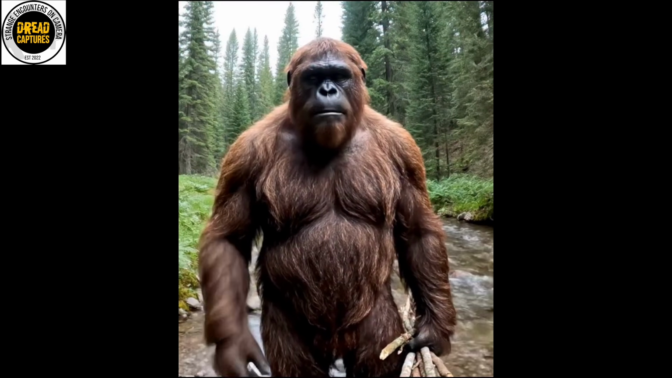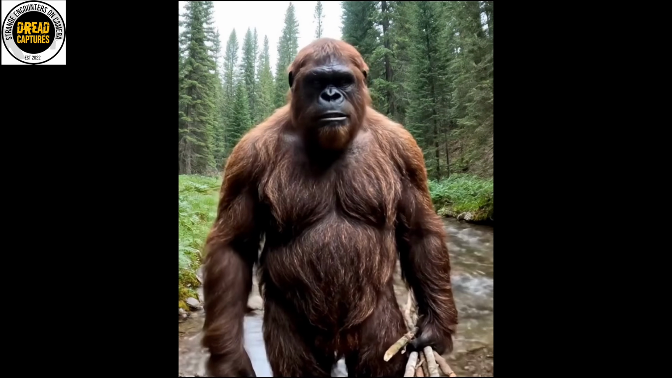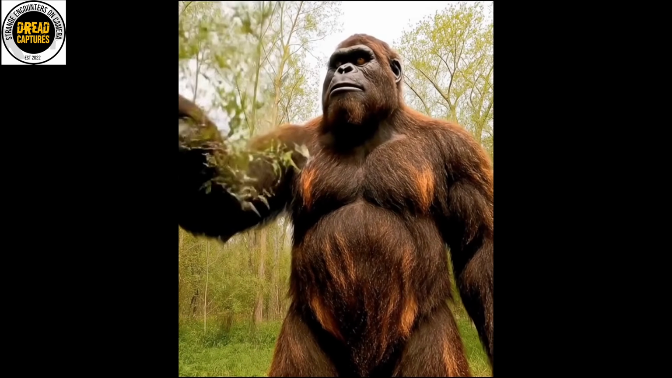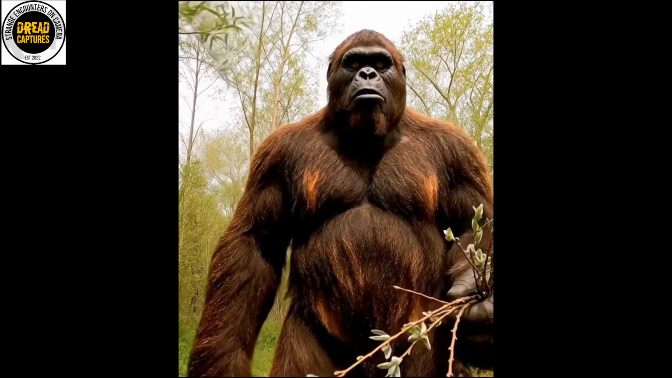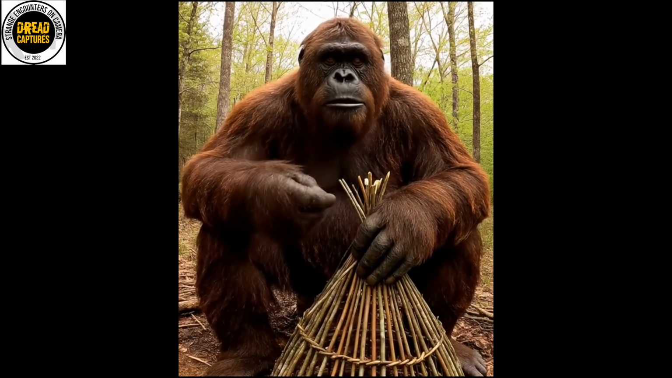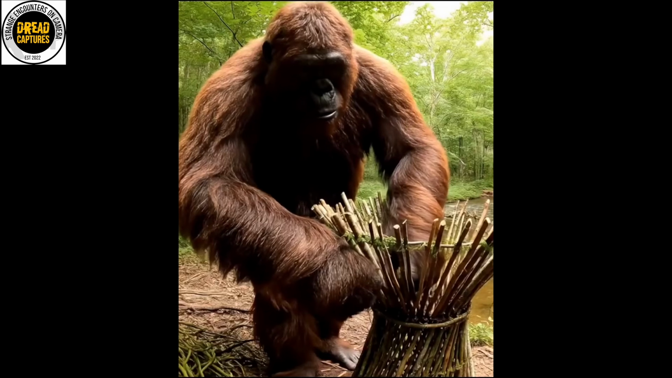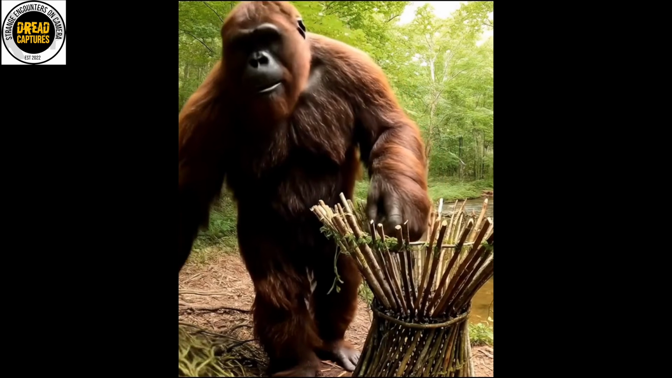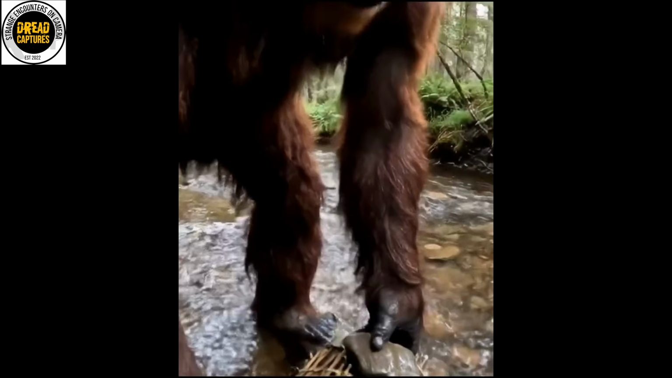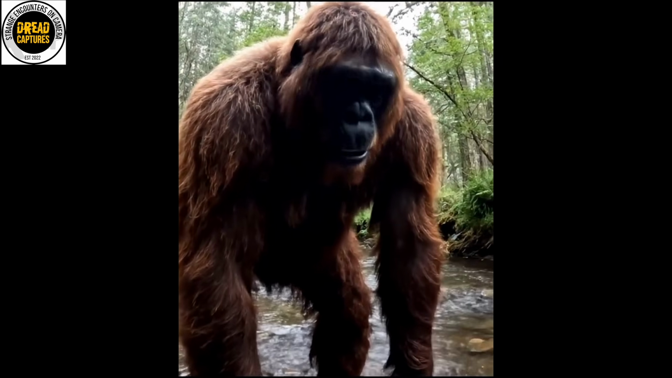Today we're building a fish trap, old school style. No net, no bait shop, just sticks and stubbornness. Willow bends without breaking. Perfect for weaving a trap that won't quit. Weaving tight, no room for slippery fish to wriggle out. Wide to narrow. Once they swim in, they're not swimming back. Set low, just enough current. Now we wait and hope the fish are hungry.